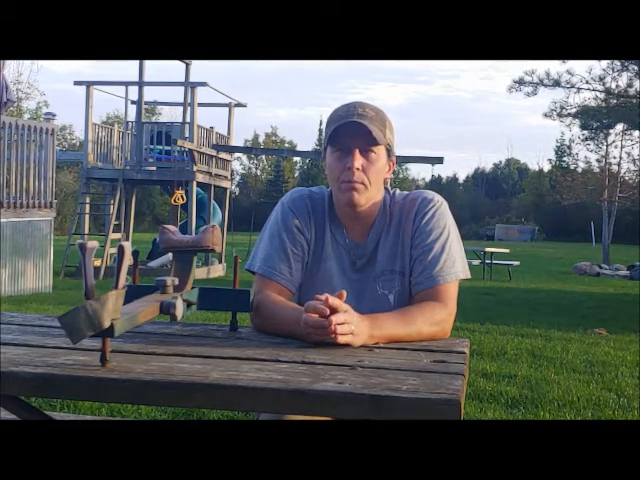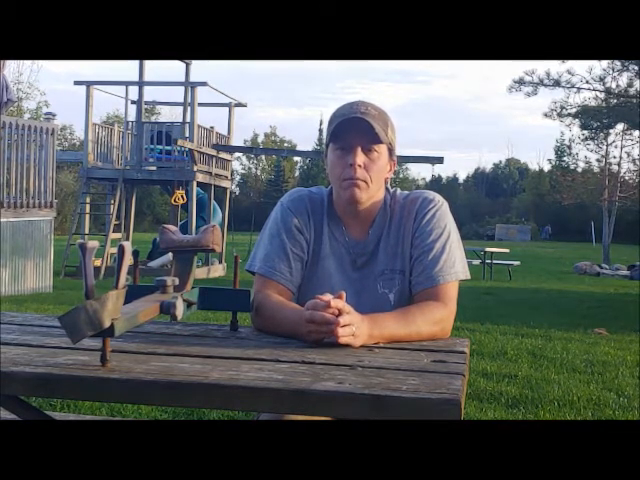It seems like our younger coyotes around here, this year's pups, they just really have a hard time committing to the call. I don't know if it's a confidence thing, but we kind of struggle with getting them little ones to come into the caller. So fun night anyway, good time hanging out with my dad as always.